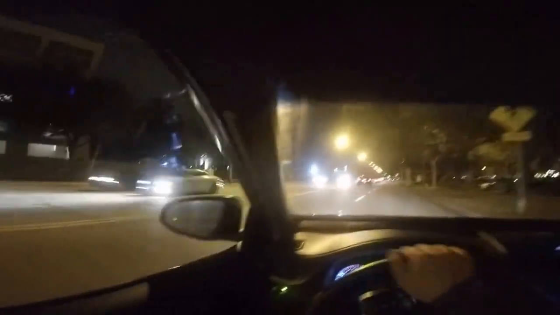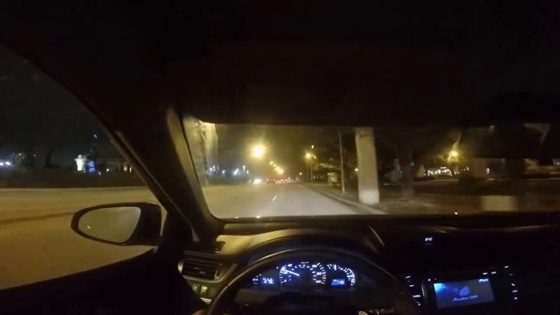Actually, good thing I did. I think there's a cop around there. We're on Ponce de Leon Drive. There's quite a lot of cops here. I'm in my safe driving mode. This is a heavily patrolled area. Lots of cops. You don't want to speed around here. Speed limit's around 35. We'll do 40 at max.